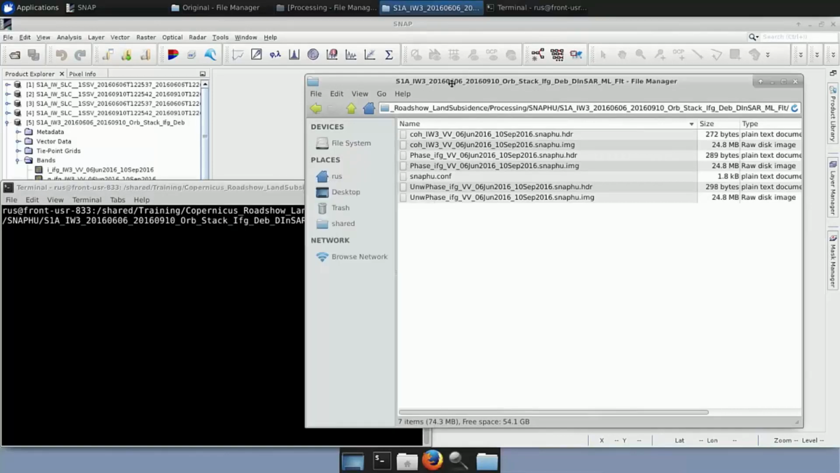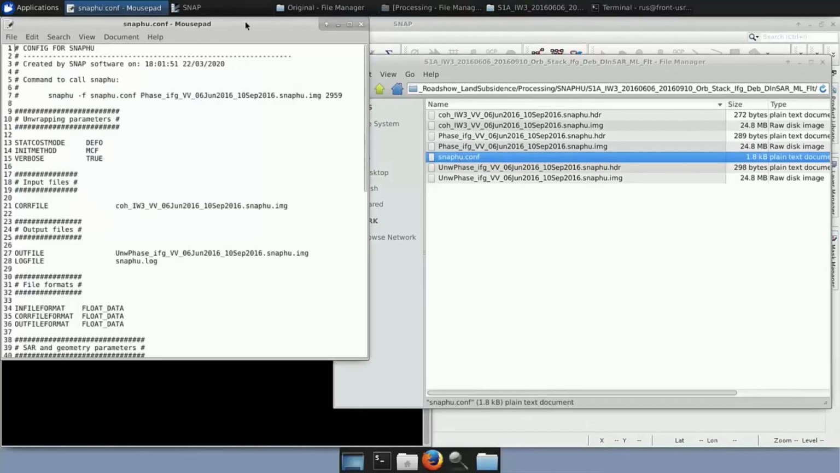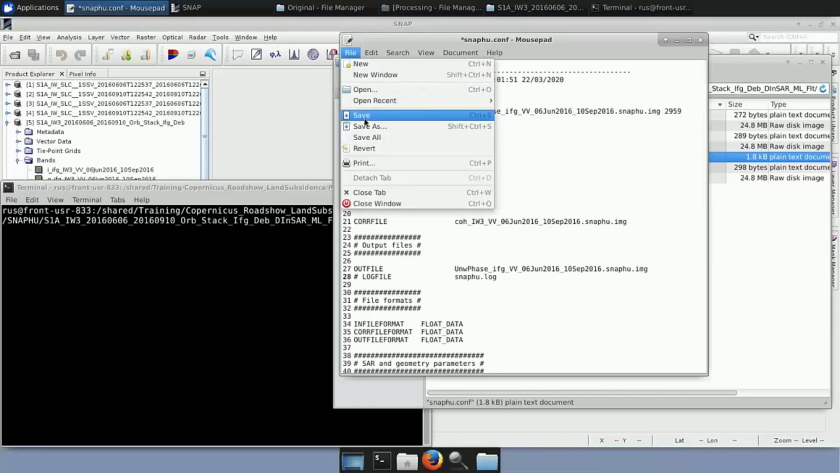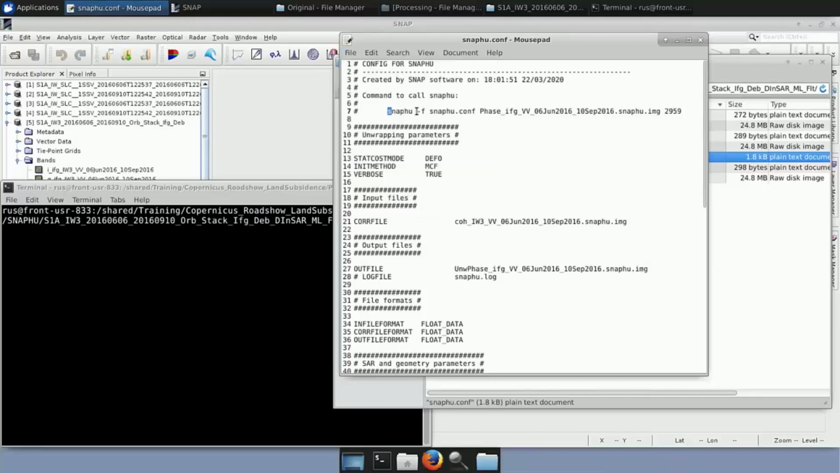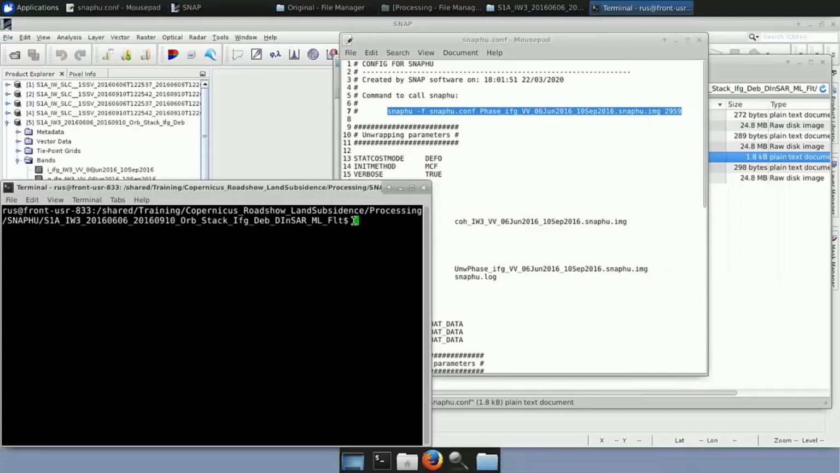The only thing we need to do now is we go to this SNAPHU conf file, we open it, we go down here to line 28 in the log file, and we insert a comment and we leave a space, and we go to File, Save. The next thing we do is we go to line 7, we copy this part and we paste it into the terminal. And then we click Run and it starts creating the unwrapped phase. I will not run it now.